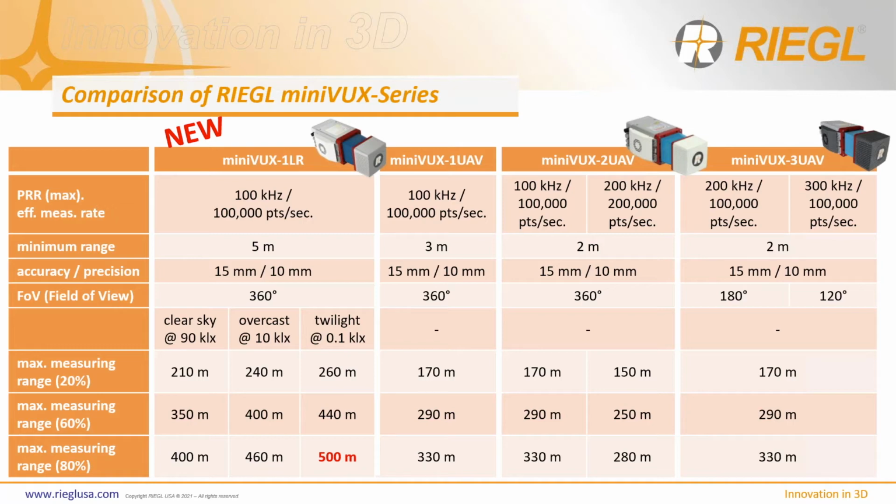Now, in this 120 degrees, the laser's frequency is tripled compared to the miniVUX-1 UAV. So it offers you the ability to fly 3 times faster than you could before with the miniVUX-1 UAV, capturing the same point density on the ground, or you can fly at the same speed and triple your point density, providing a more feature-rich point cloud. So it really depends on what you're looking to do and provides that efficiency in the field.